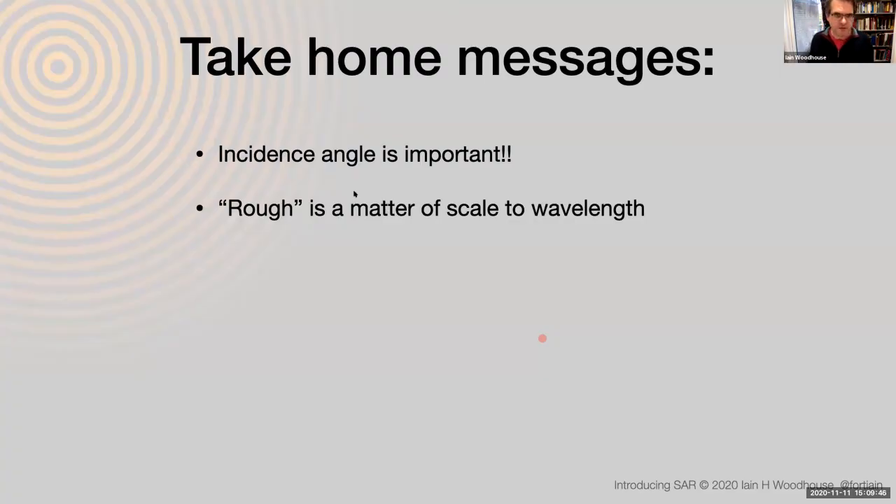So that's our take-home message from that section there. Incidence angle is important, and roughness is a matter of scale to the wavelength, not an absolute property.